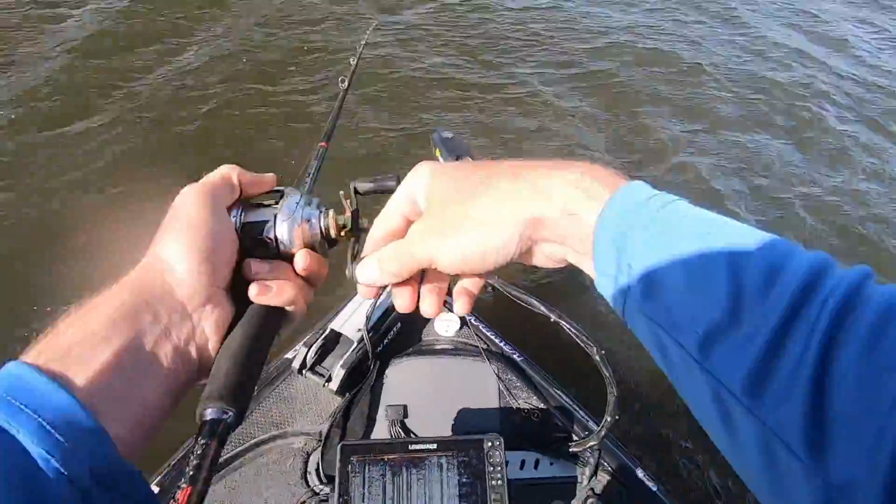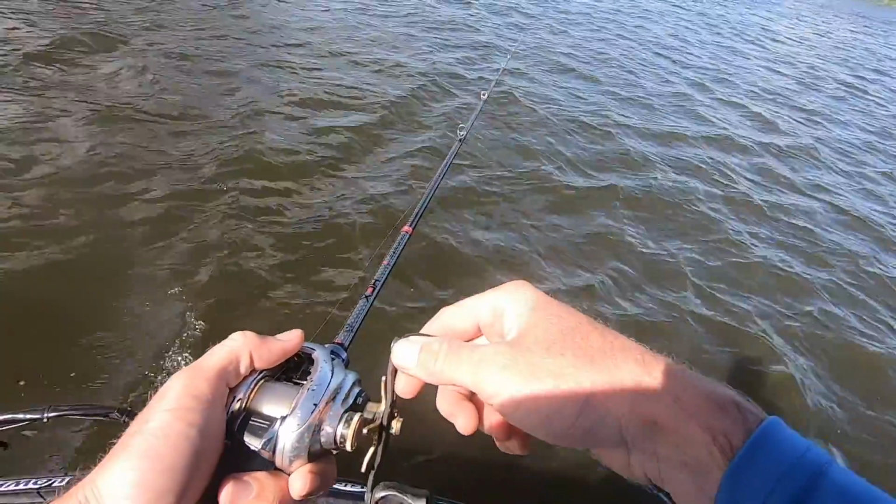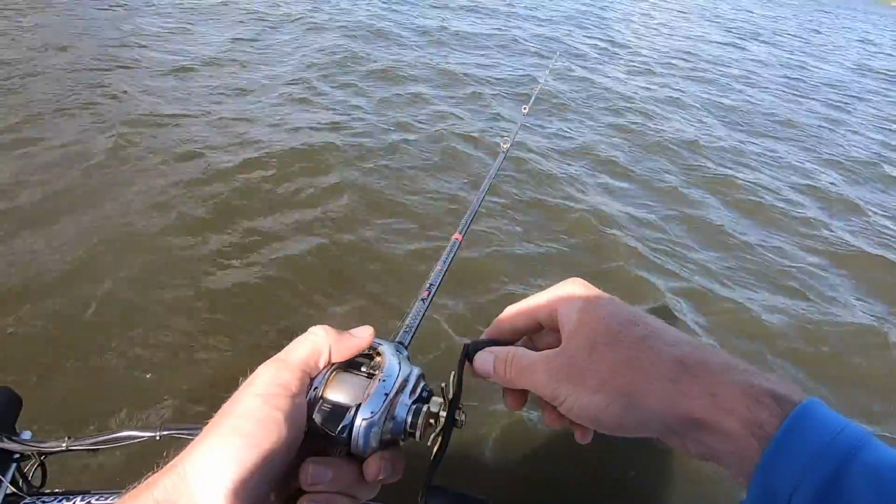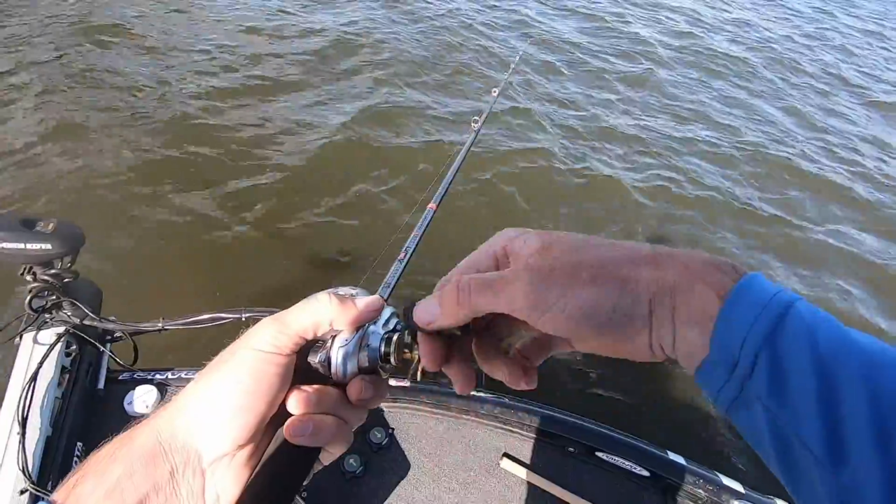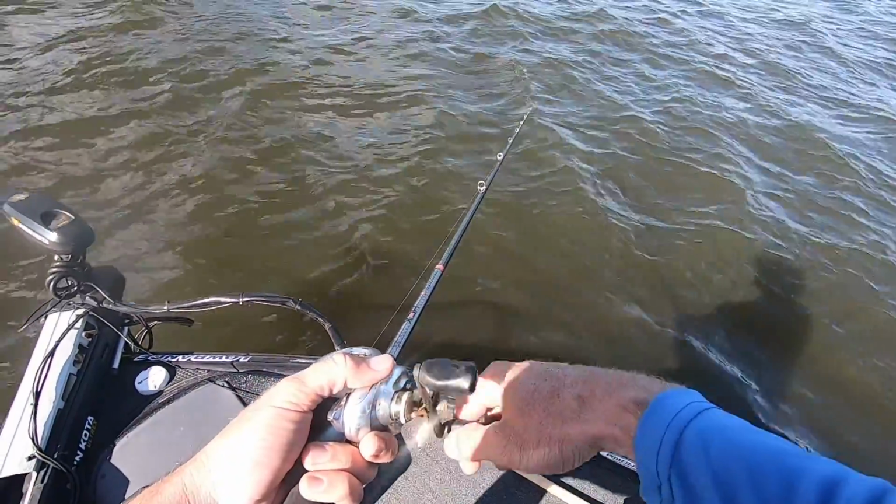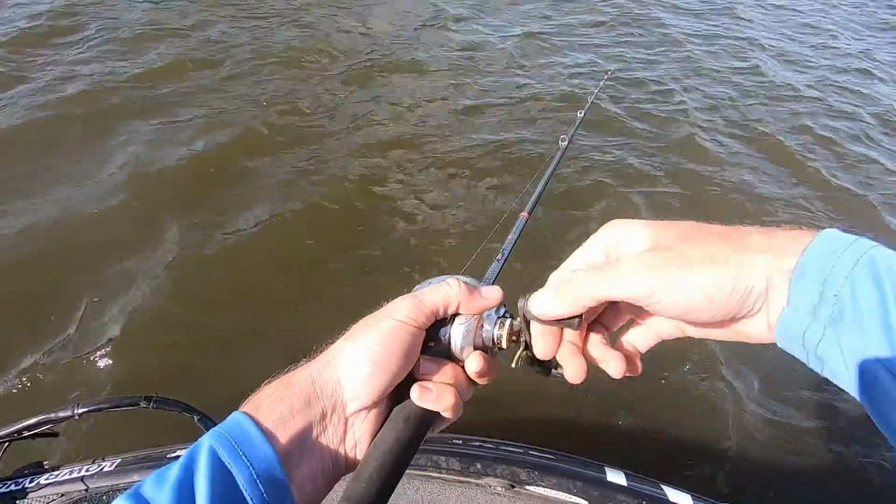Can't even throw this thing with the wind. On this technique, it's just pretty simple, guys. I'll let it sink to the bottom and then I just slow roll it. You don't really want to force that swimbait. I see a lot of guys reeling it too fast. When I say creepy crawly, creep. See how slow I'm reeling it? Creepy crawl. And you'll know when they bite it. Slow roll.